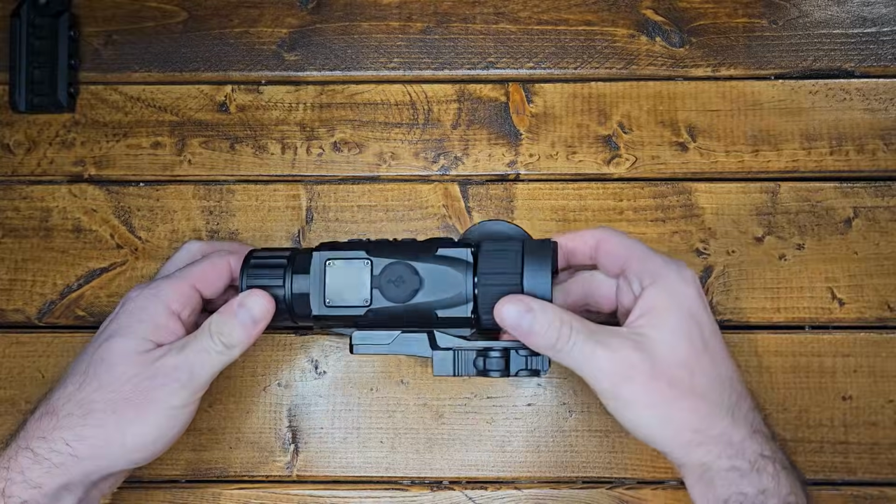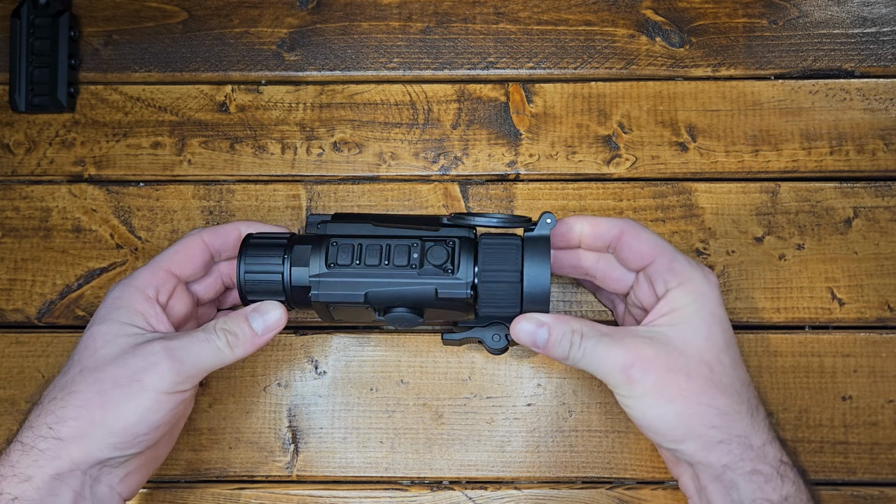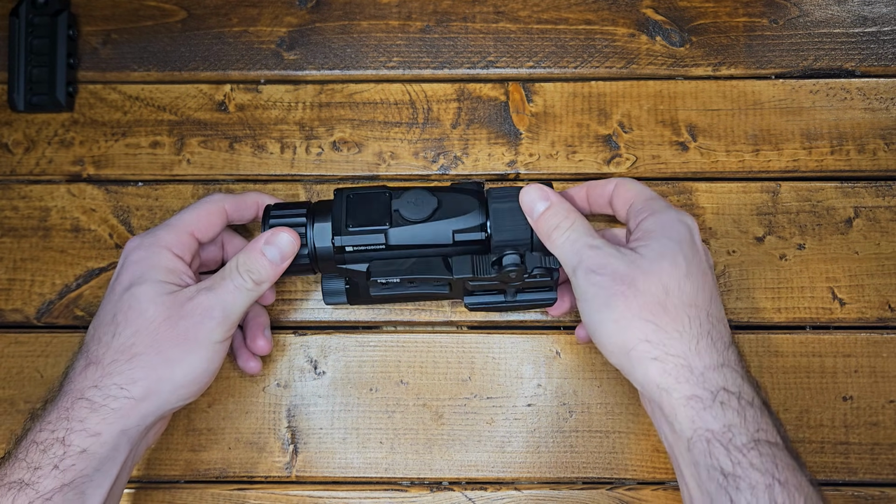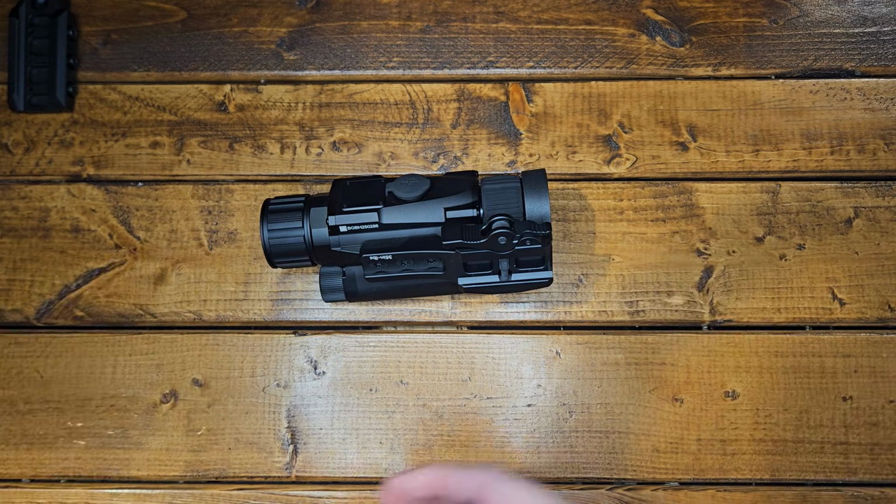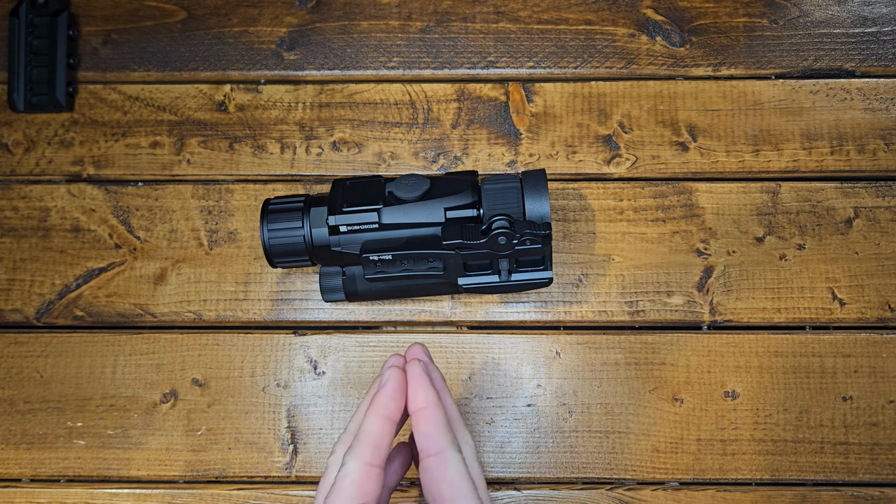And that's where this budget unit kind of is probably going to struggle with some people who are more serious thermal users. And DNT offers better ones, but for my use case, that would work perfectly fine.